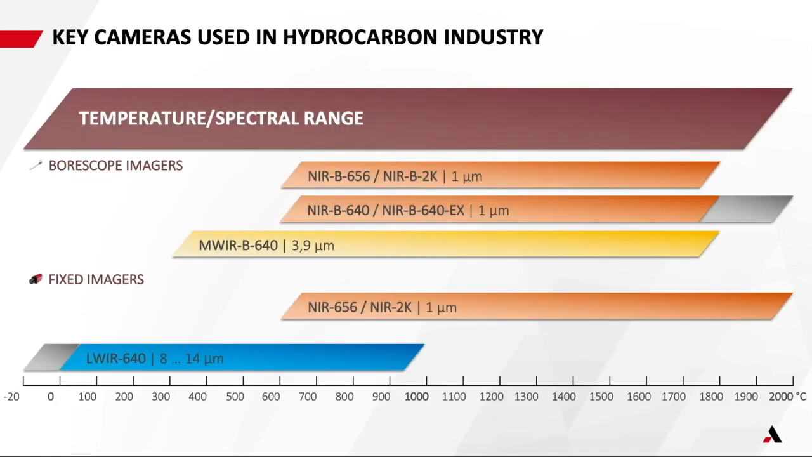So the spectral ranges we operate in, like I said, at Amatec Land is the near infrared, the mid-wave infrared, and the long-wave infrared. Mostly talking about applications today from ambient temperatures up to 1,000 degrees, but in reality, when we're doing critical asset monitoring and surface monitoring, we're talking about 0 degrees Celsius up to, say, 300 to 400.